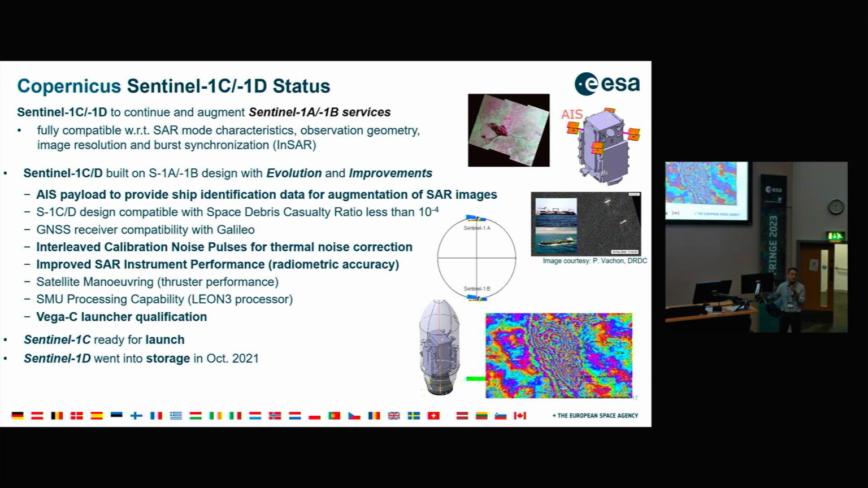The main evolution is that we have this AIS payload. We have also changed the internal calibration scheme that would allow us to marginally improve the radiometric performances. We have qualified the spacecraft for launching with Vega-C, and previously it was Soyuz. And 1C and 1D are ready for launch.